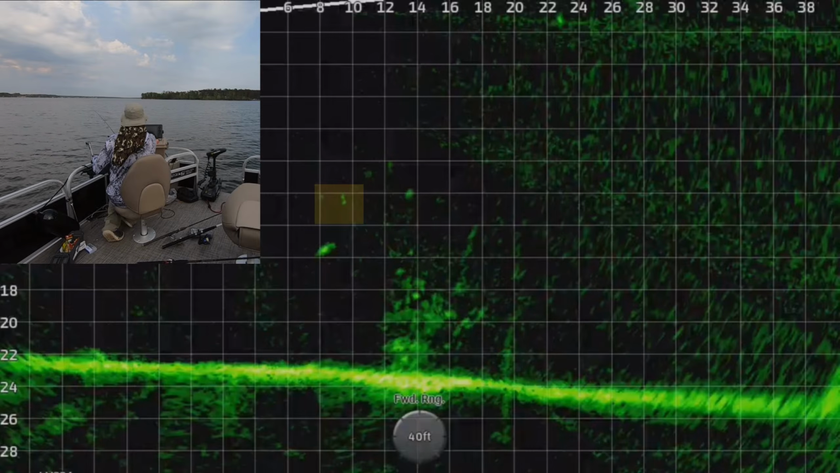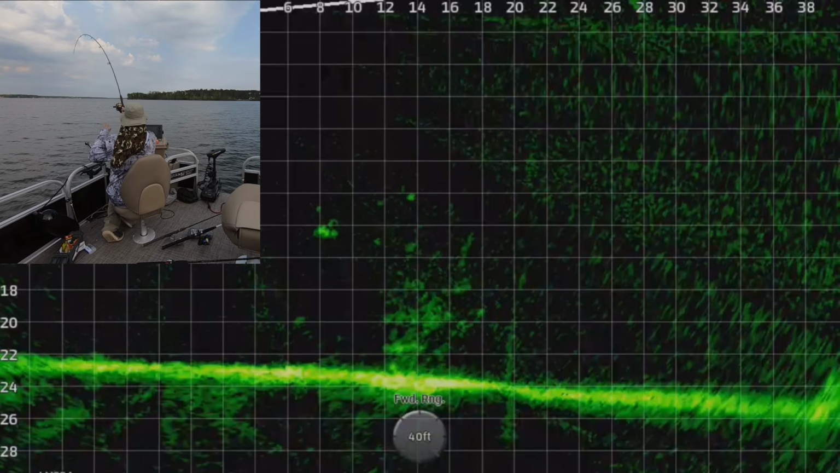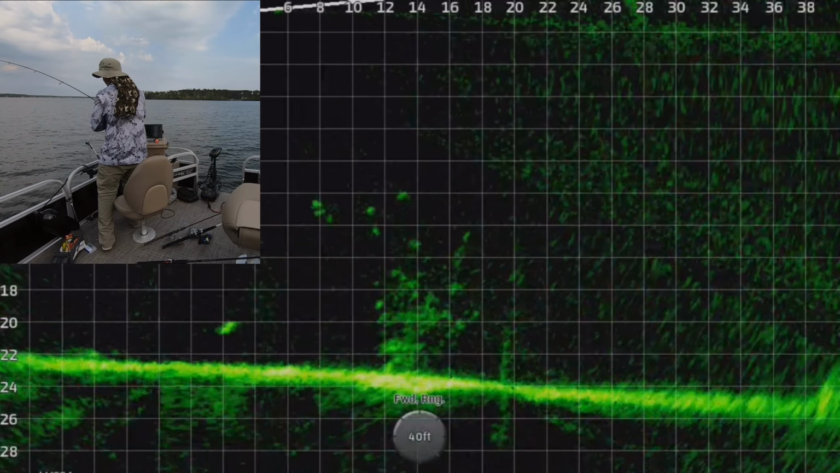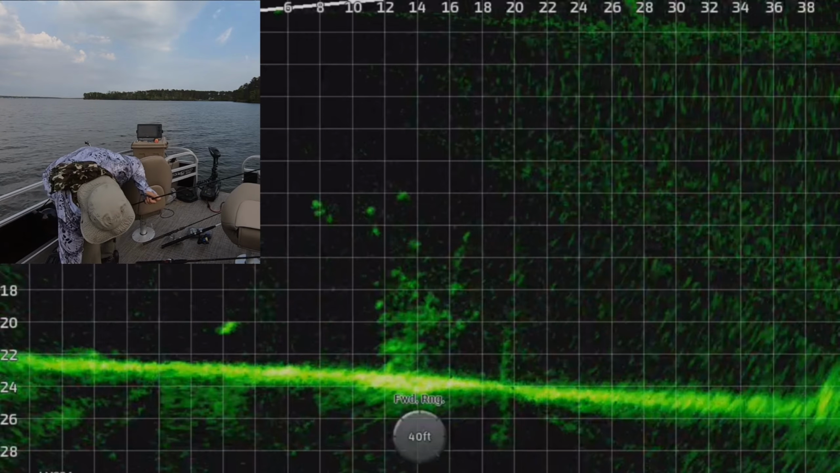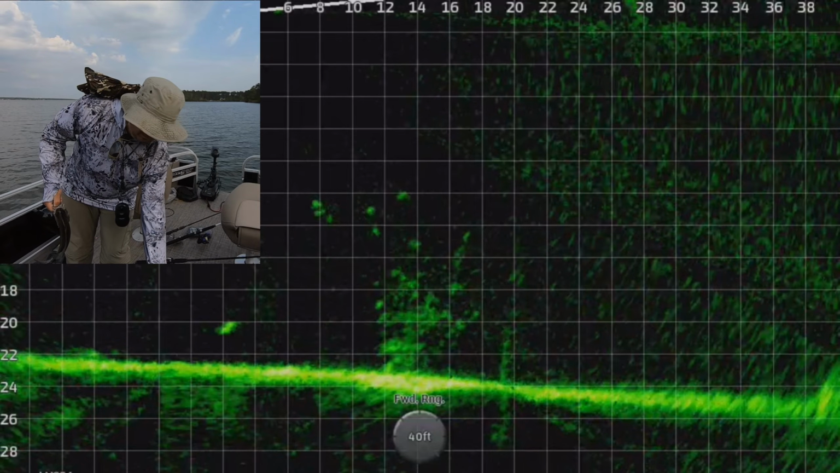That's a crappie. You see him laid out down there? That elongate here. He sees it. He turned up and got it. Whenever they turn up like that, it's on. If they're under it and they pan up, where they're facing up vertical, that's it. Now I'm gonna swap over to the original audio for this last catch, just to give you guys a little sense of what it was like out here today.